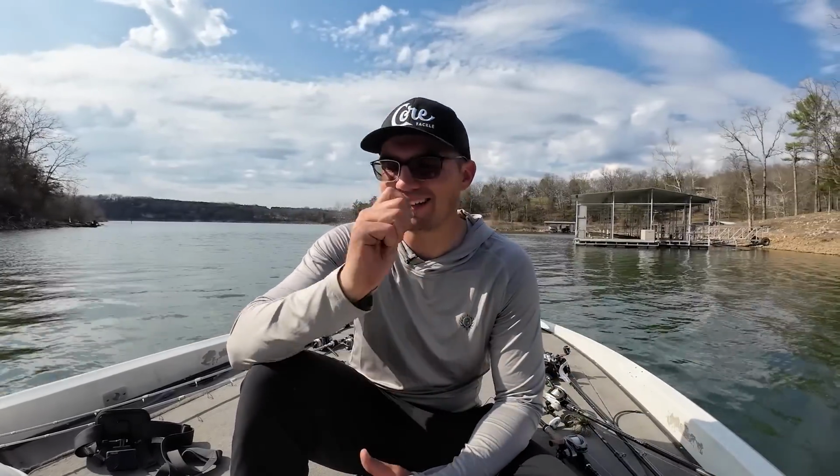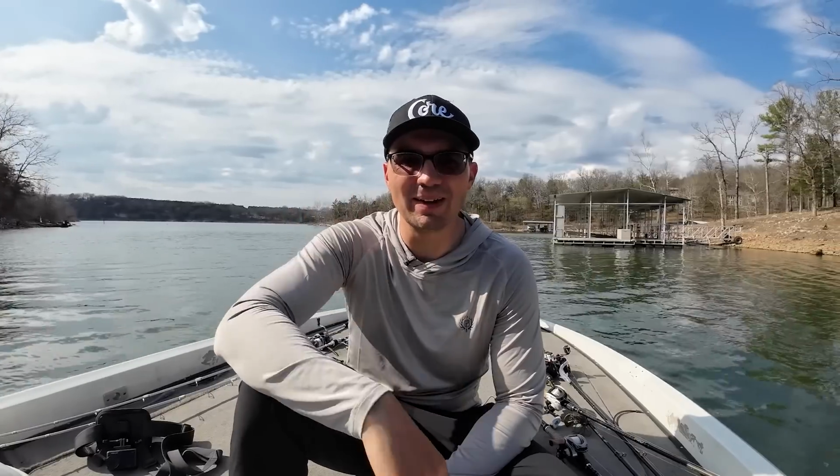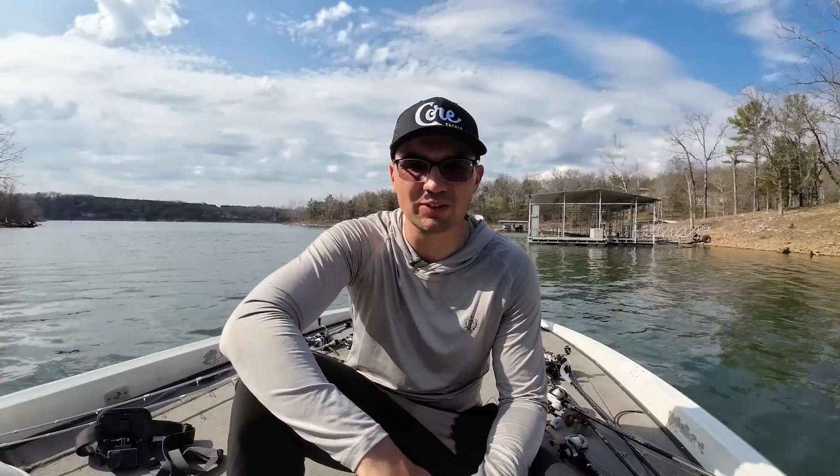I love the jig bite, just dropping that bait down there, seeing your line jump, and even though we didn't catch any big ones, it was just a lot of fun. And this bite's happening right now and will happen all the way through April. You just have to figure out where they are on those walls, and there's gonna be certain creeks and certain pockets and things that are holding more fish.